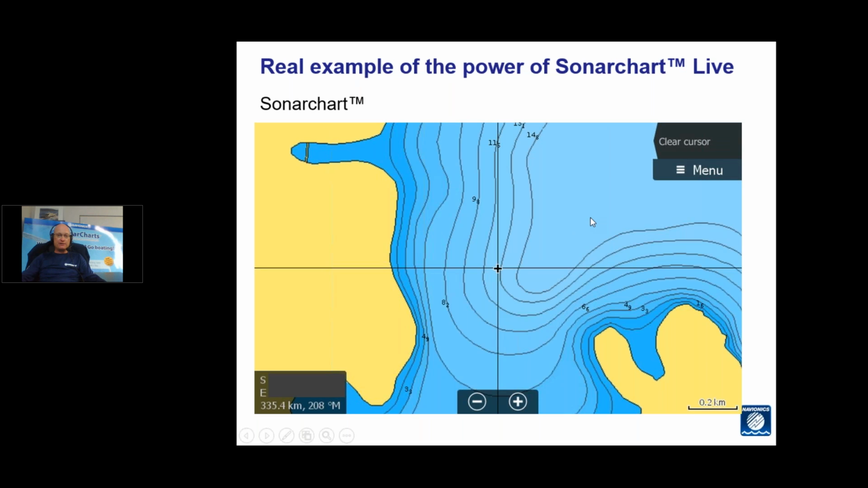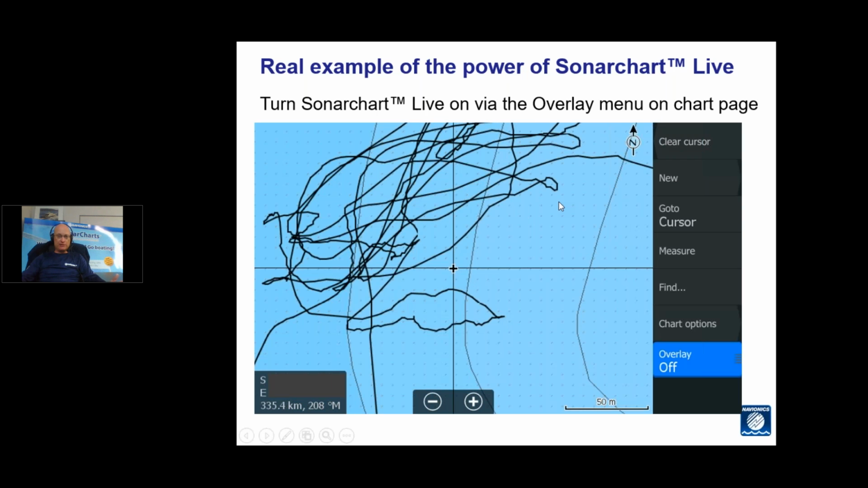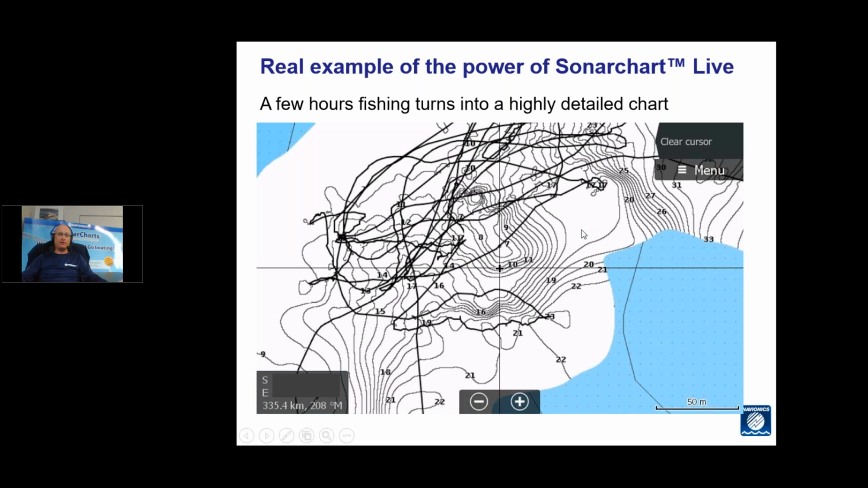We go to a Sonarchart level. It's got a little bit more contour detail there. But then the next step is that's what the Sonarchart looks like over the top of the existing charts. And this is a pretty extreme example because there's literally very, very limited data for that area. What we've got to look at is how this was created. If you look into your chart menu, you'll see in the overlay section of the menu that you can go into overlays, pick Sonarchart Live, and then that turns on your Sonarchart.